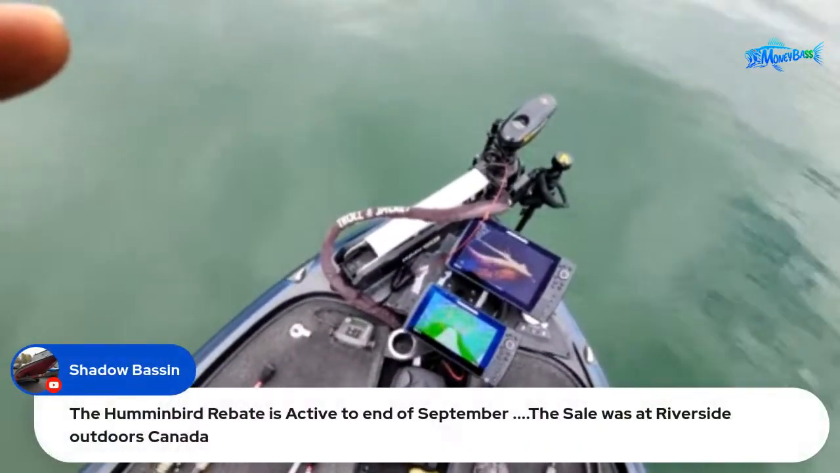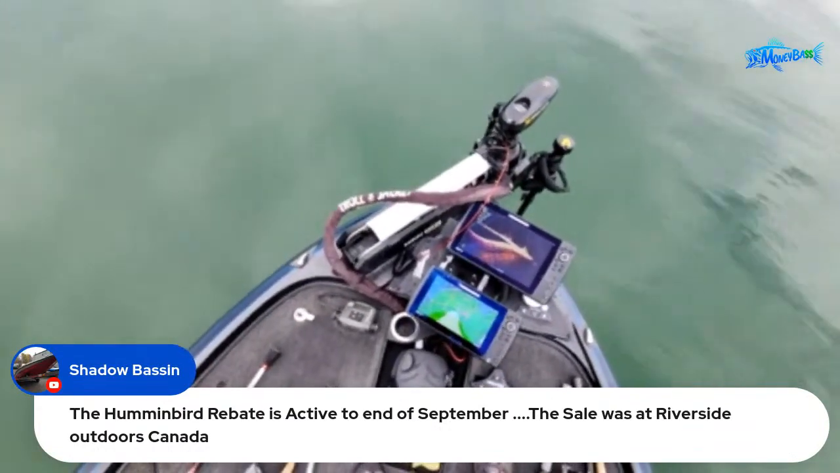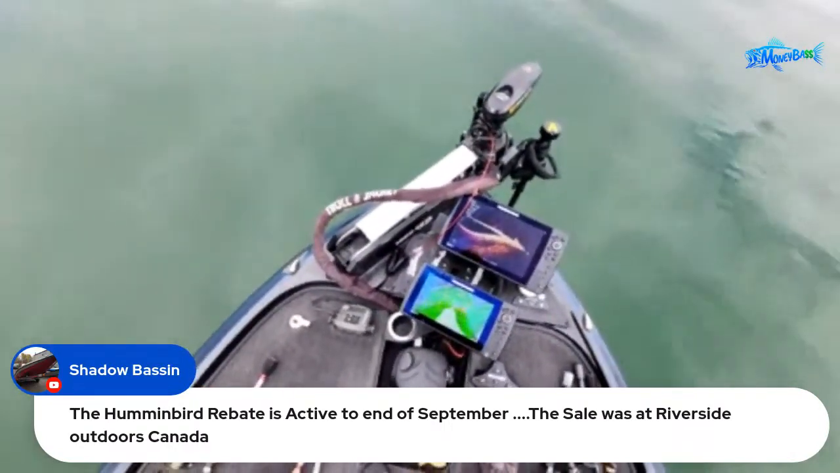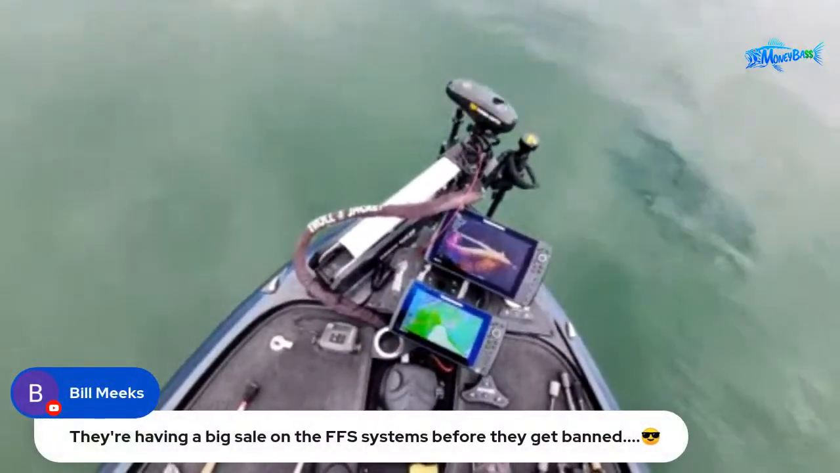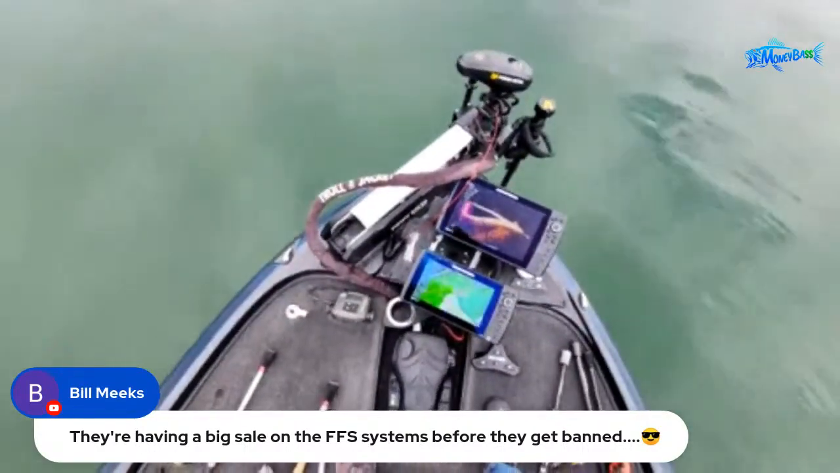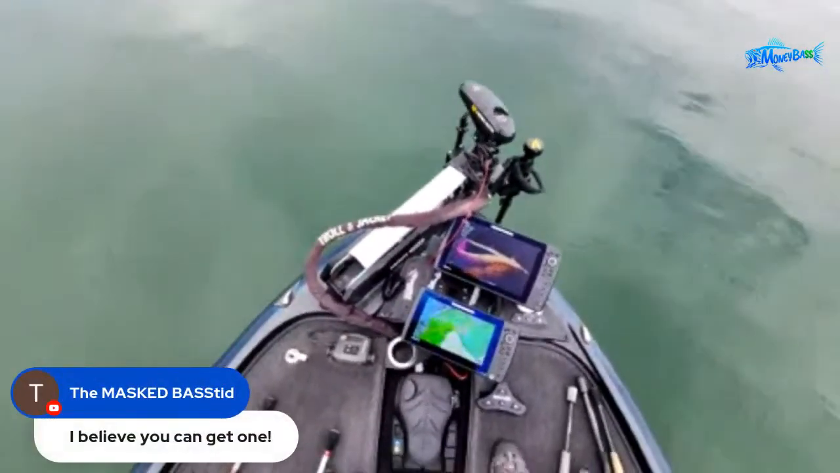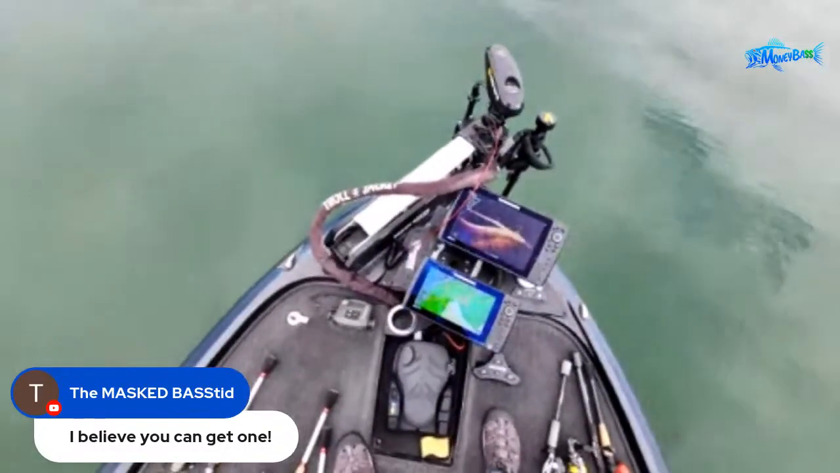So Shadow Basson says the Humminbird rebate is active to the end of September. The sale was at Riverside Outdoors, Canada. Okay, all right, good deal with that. So what was the total to get the live imaging and one of the screens? All right, so Bill Meek says they're having a big sale on forward-facing sonar systems before they get banned. Oh, man, I need to have my sound effects so I can hit the horn on that one. All right, and then we have the Mass Bass Tid checking in, says, I believe you can get one.